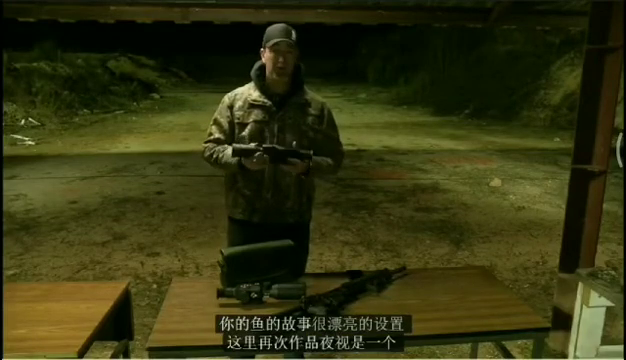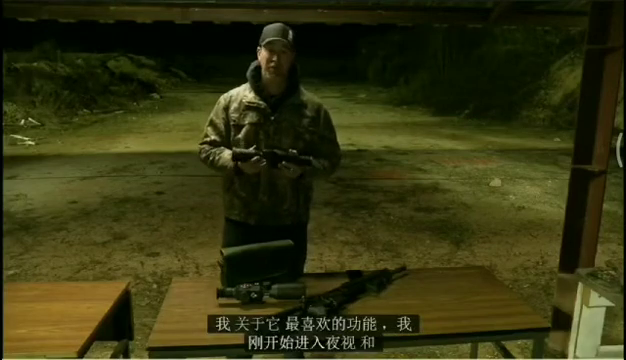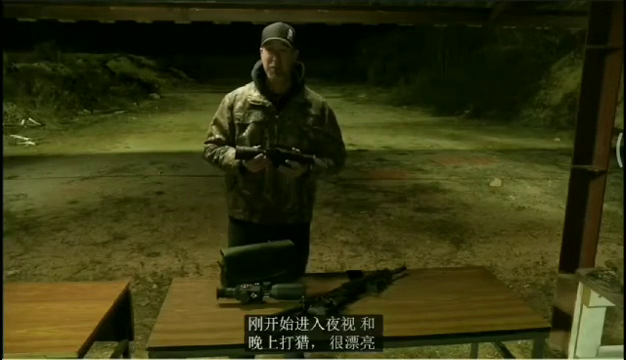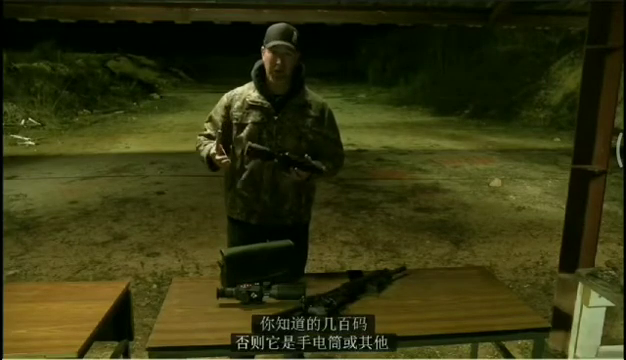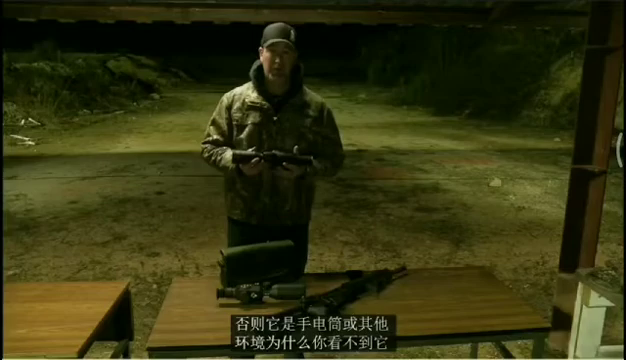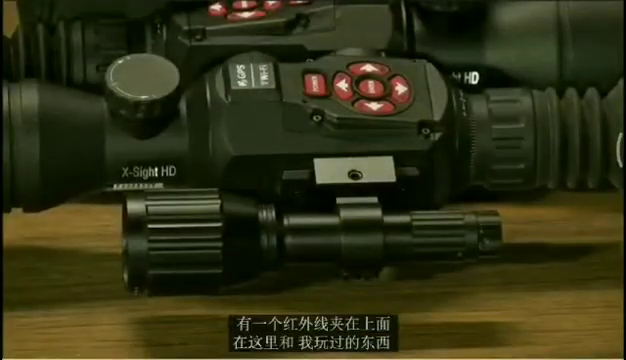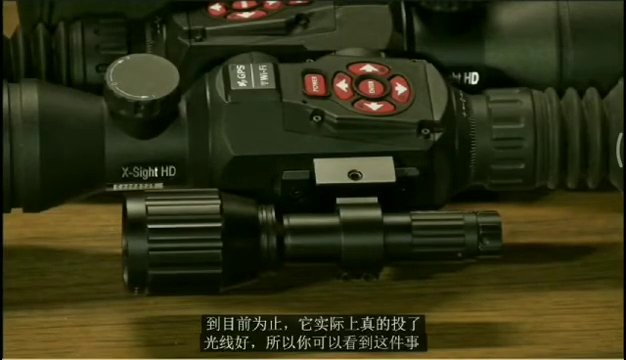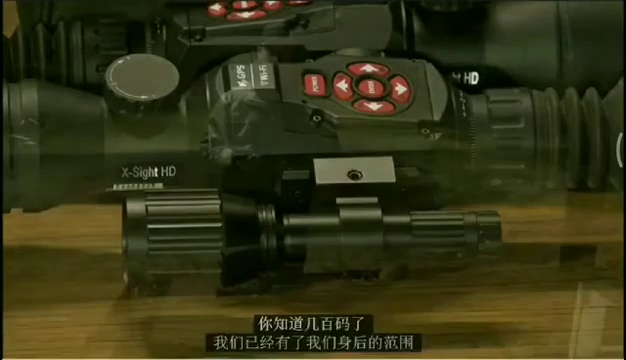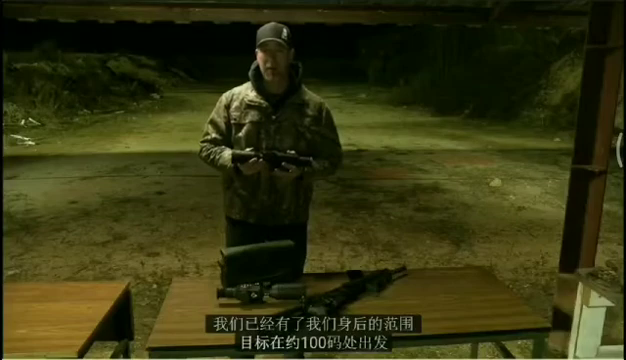Again, night vision is one of my favorite features about it. I'm just starting to get into night vision and hunting at night, and it is pretty awesome to be able to see something several hundred yards out that otherwise, without a flashlight or any other ambient light, you couldn't see. It does have an infrared light that clips on the side here. And from what I've played with so far, it actually casts a really, really good light. So you can see this thing for a couple hundred yards out. We've got a range behind us. We've got a target set out at about 100 yards.